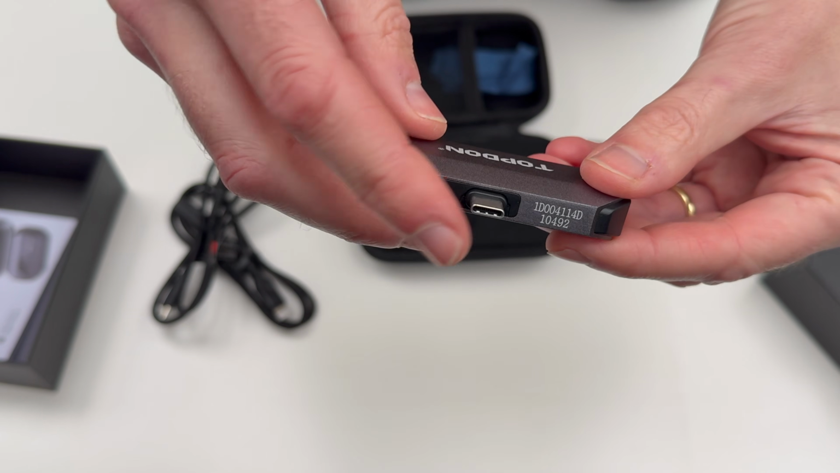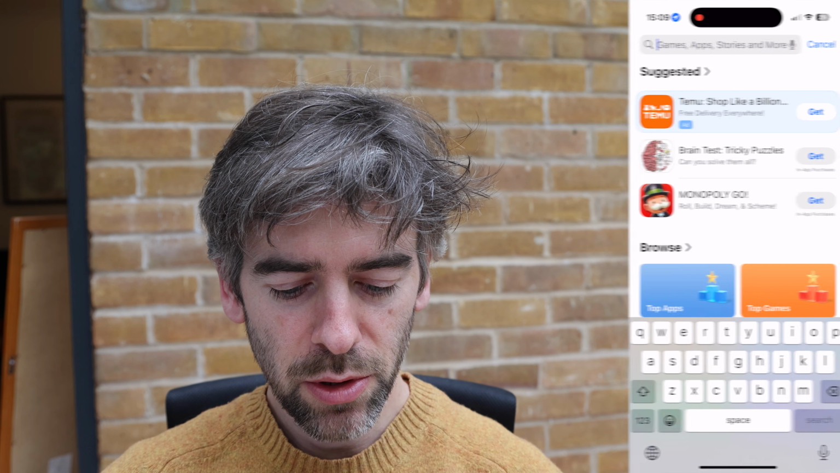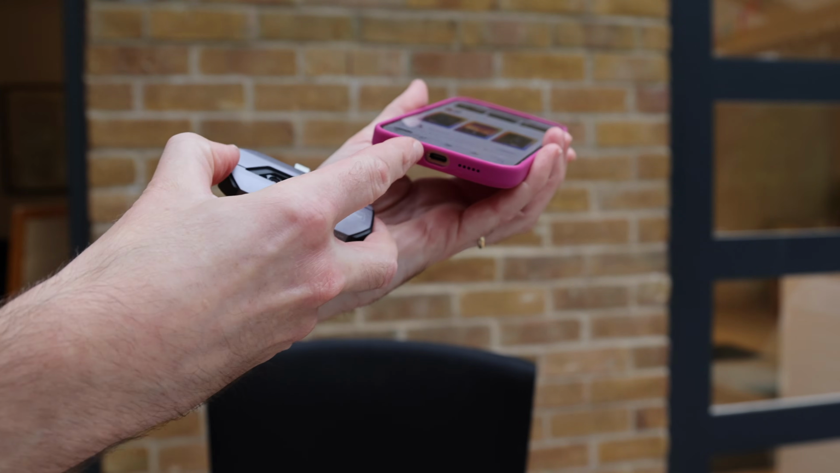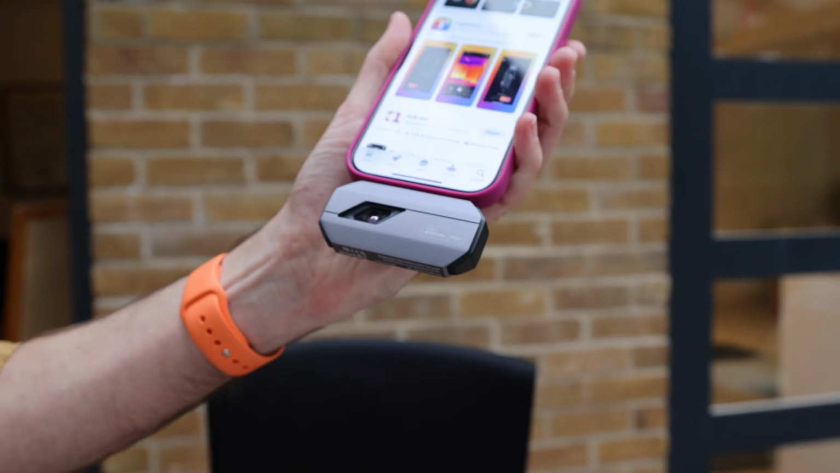And this, as you may guess, plugs into the bottom of the iPhone. Okay, so I've got my iPhone. So App Store, and search for Top Infrared. I'm going to plug this into the bottom. Hopefully it fits with this case. Is that going to be an issue, do we think? No, look at that, perfect.